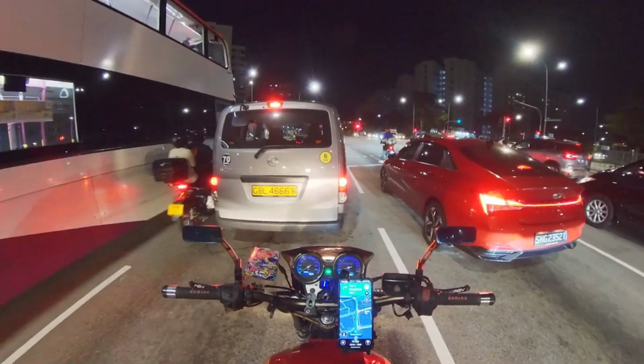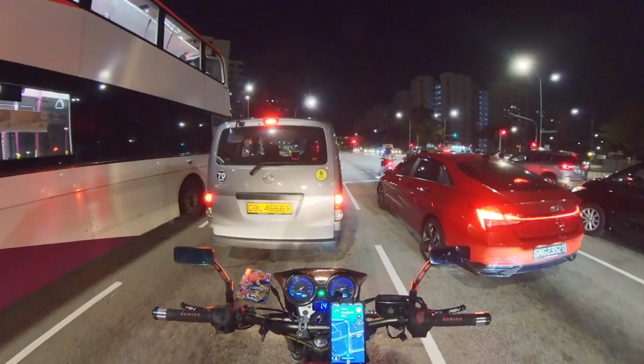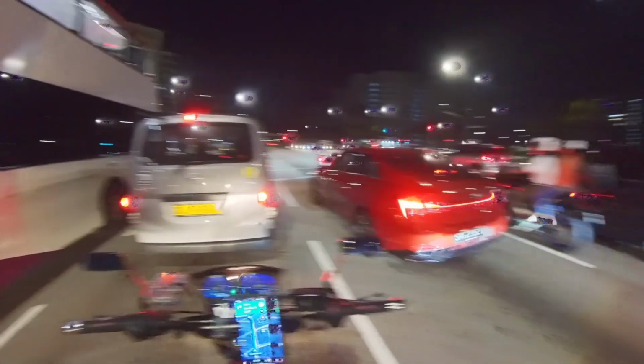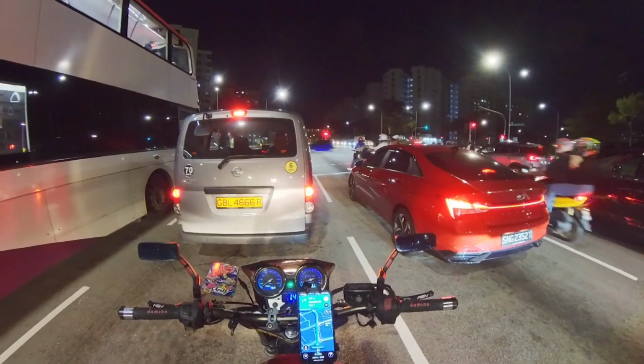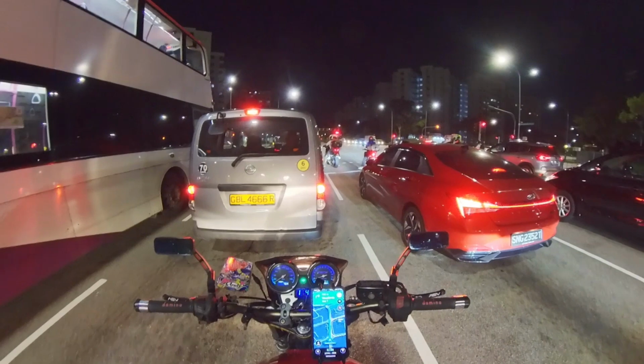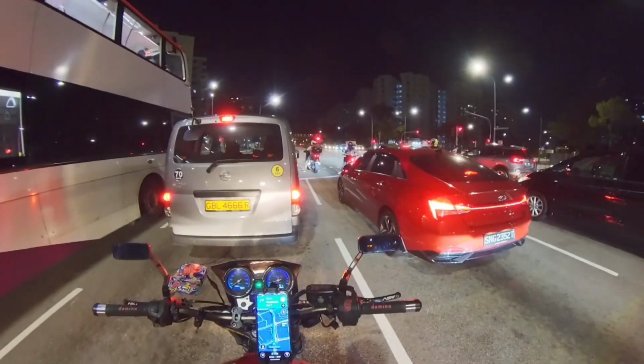So I went to them probably a few months after I got the bike. I just wanted to get it repacked, make it sound a bit better. So I went to them and I got the bike repacked, and it sounds amazing ever since. So I love it. Oh, it's a Tracer 9 GT.